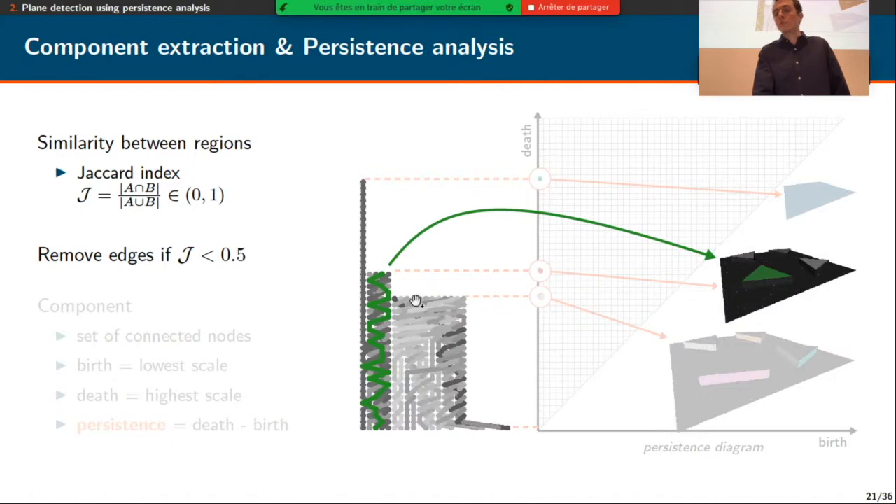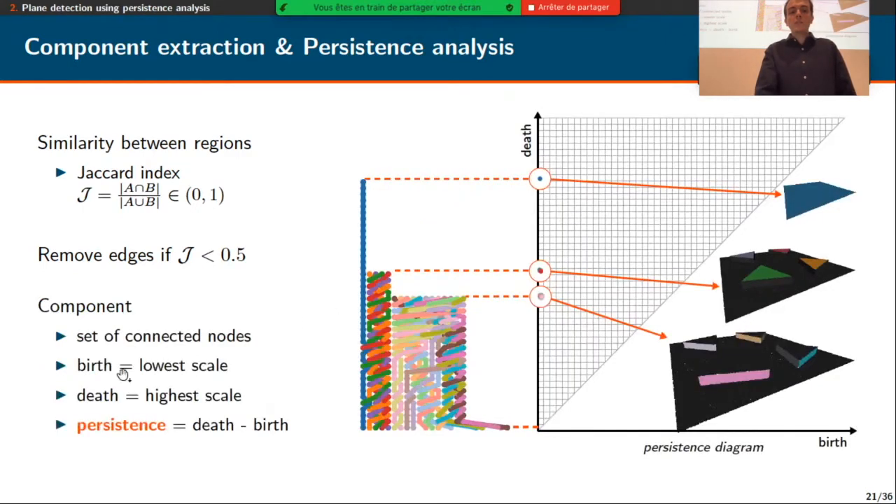So in this graph, we have many components. So the goal now is to sort them to get the more meaningful ones. For that, we define the birth and death of a component as the lowest scale and highest scale at which these components appear and disappear. And the persistence of a component will be defined by the difference between the death and the birth. So each component, like our green one, can be represented by a 2D point on the so-called persistence diagram, where we put the birth of the component as abscissa and the death of the component as ordinate.